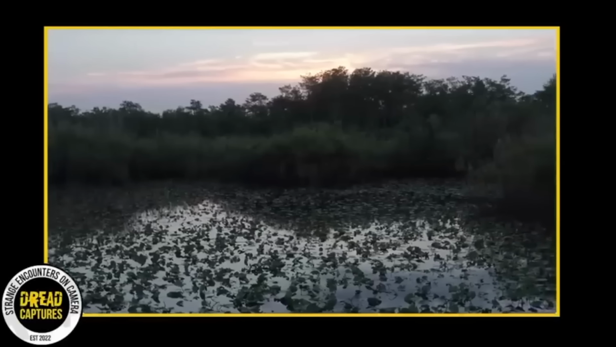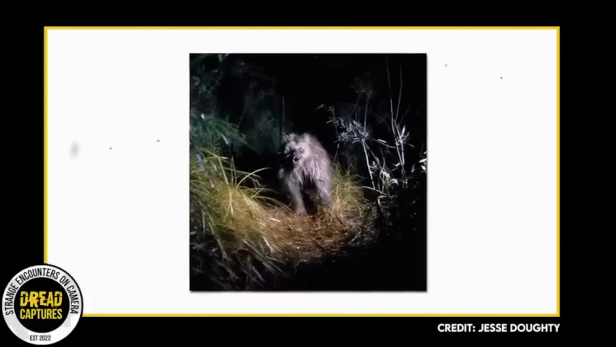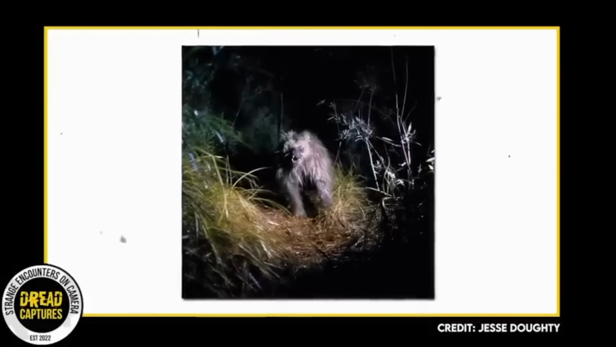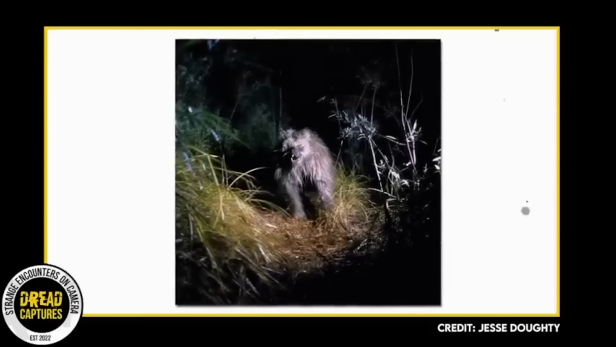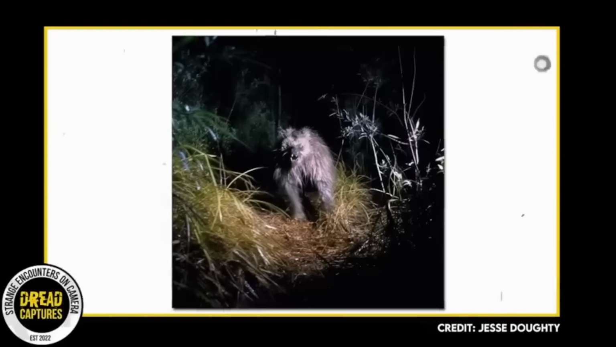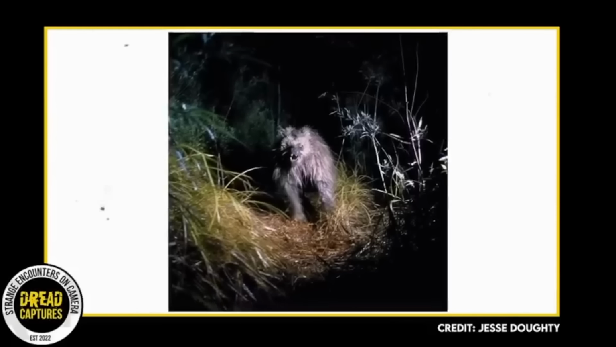There, amidst the dense foliage, appeared an unknown creature. Its long, stringy hair, a peculiar blend of gray and brown, hung down in disheveled strands. The creature's eyes, a piercing yellow, glowed in the darkness like fiery embers. But what struck Jesse most was its dog-like snout, adorned with big teeth ready to snap shut in an instant.